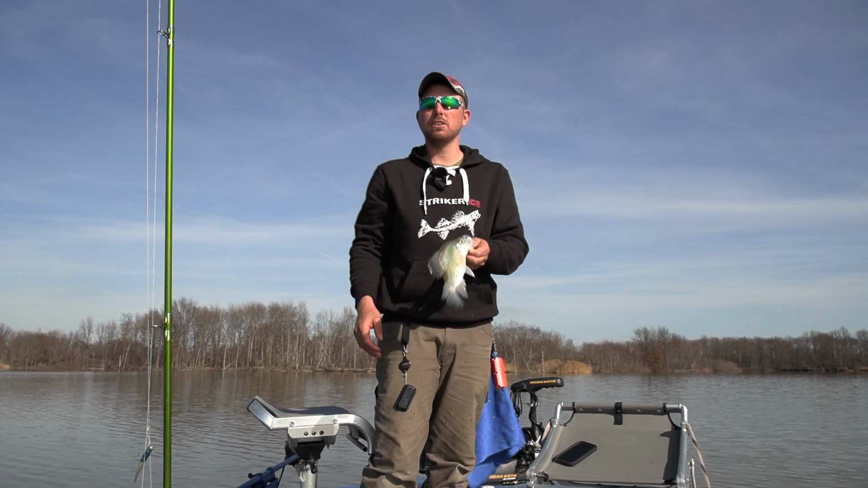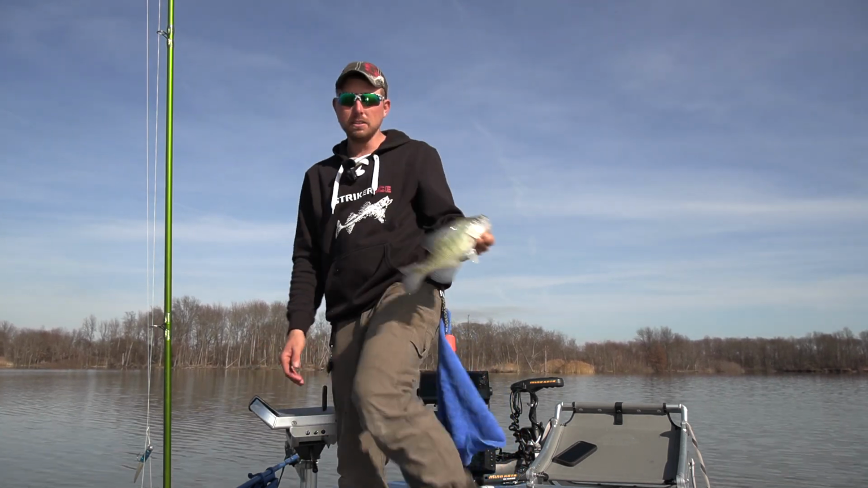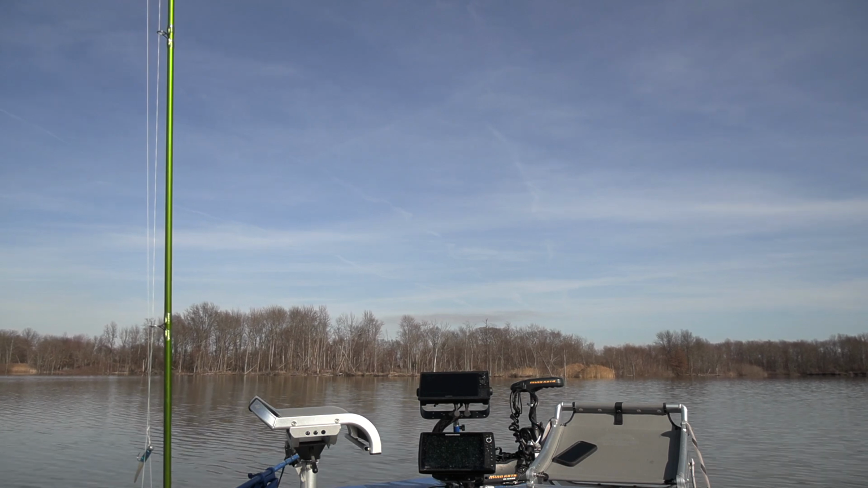That's the advantage of having these long rods. You can still get out there, but use them as short rods. So anyway, another nice fish. Another nice fish. They've been good today. Just fat, nice fat fish.